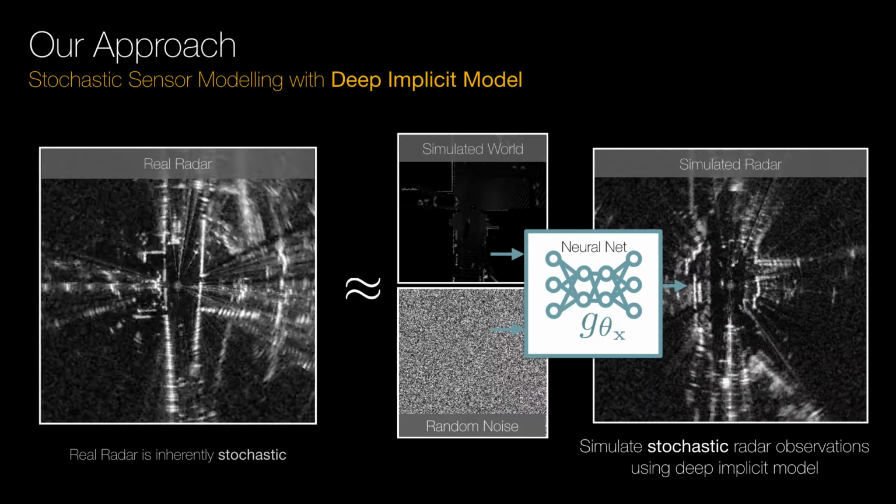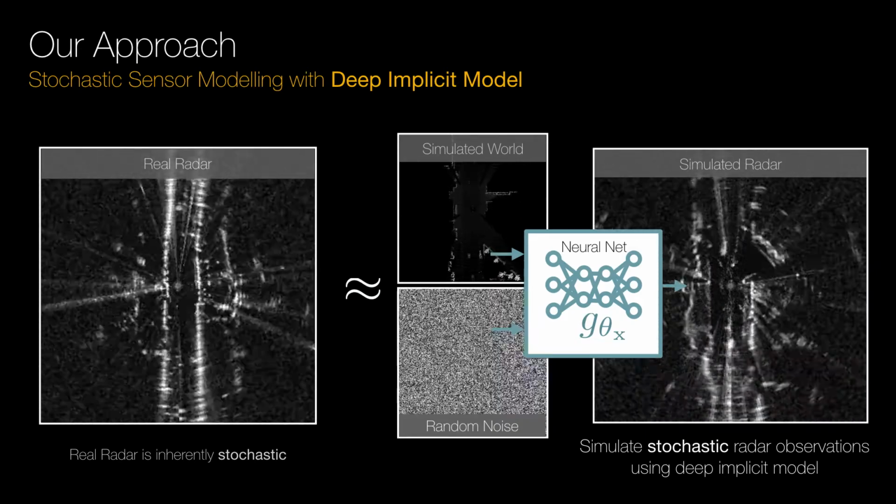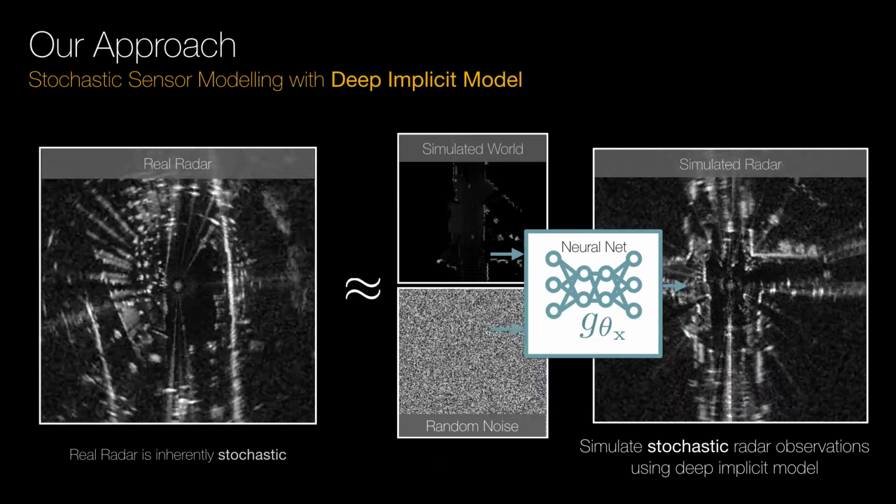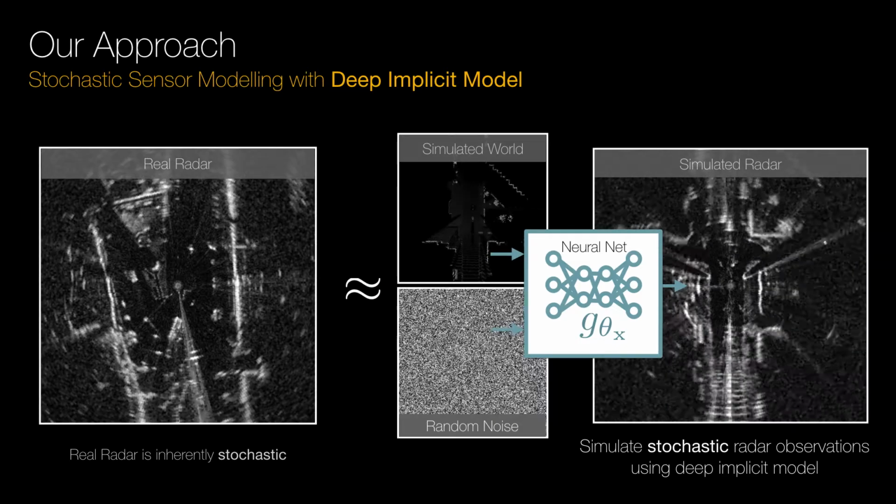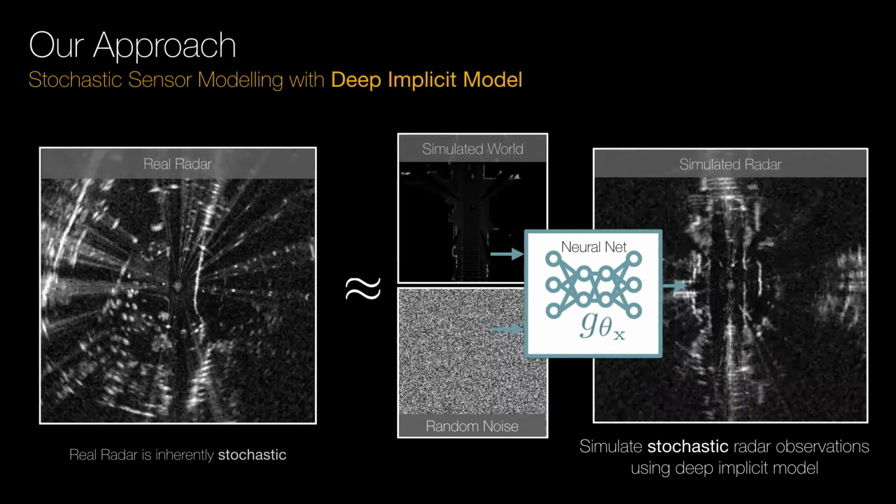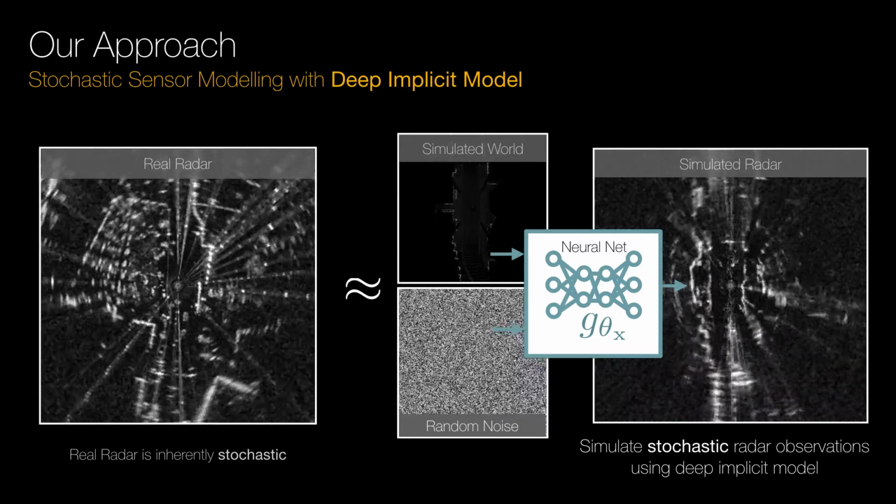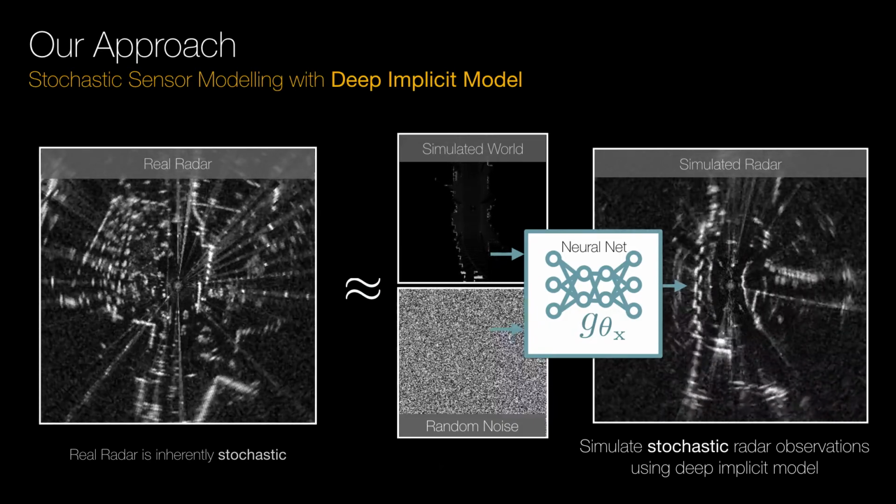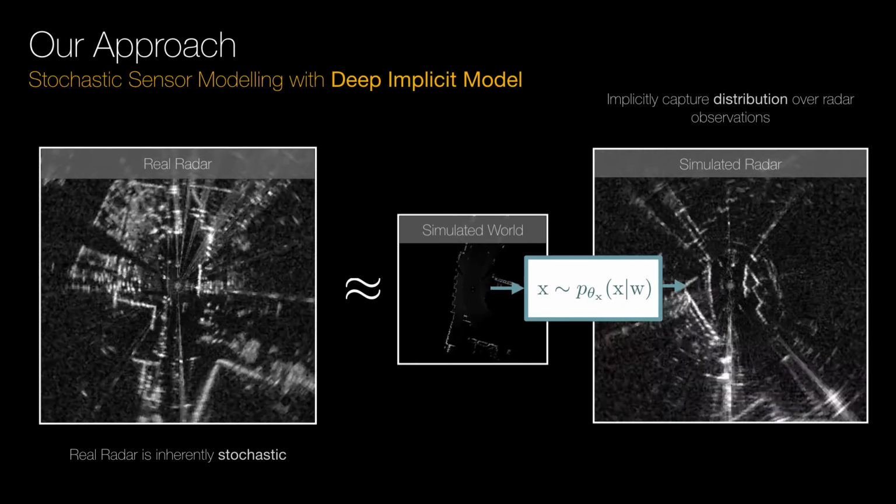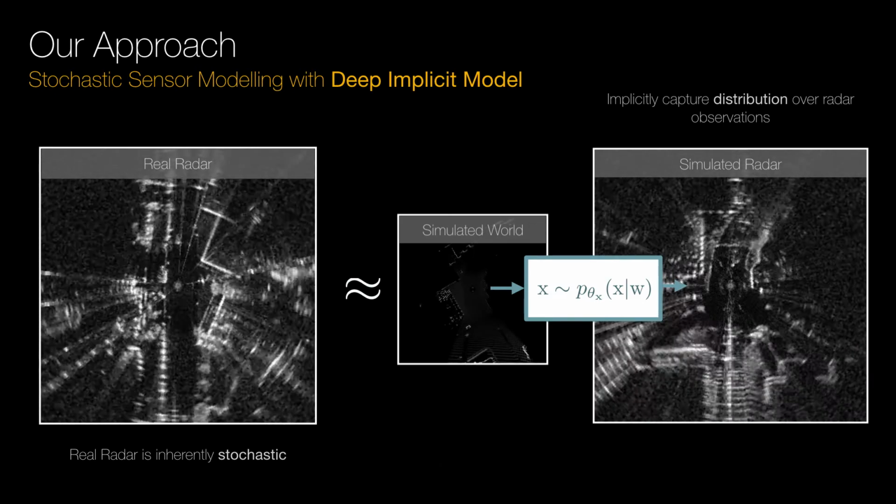As we saw earlier, as a result of noise artifacts, radar observations are inherently stochastic. Two observations viewed at the same location but at different times are very likely to be different. In order to replicate the stochasticity of real radar, we adopt a deep implicit modeling framework. This is achieved using a neural network which takes in a standard normal noise variable alongside the world state. For the same world state, this allows multiple radar observations to be sampled by sampling different values of noise and passing them through the neural network. This allows us to implicitly capture a distribution over radar power returns.